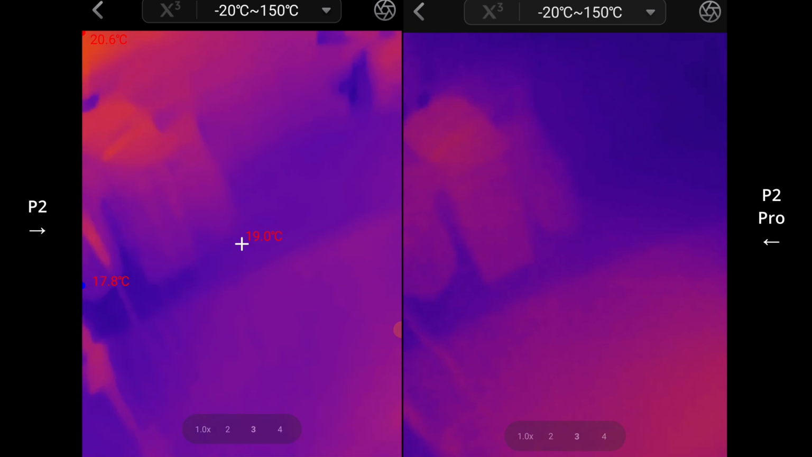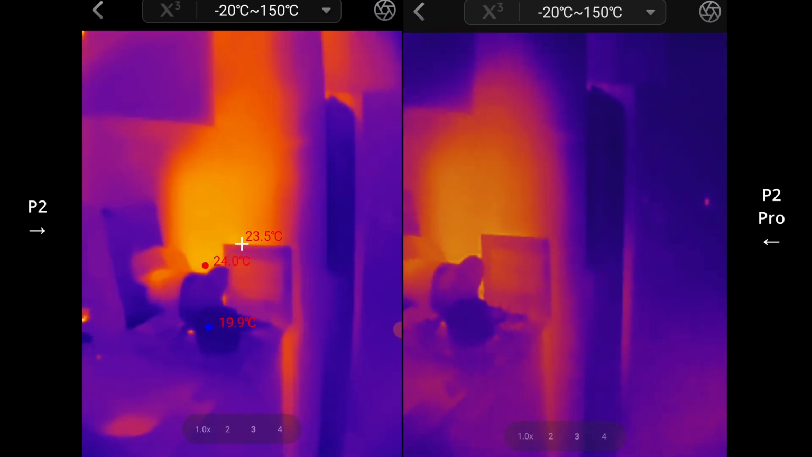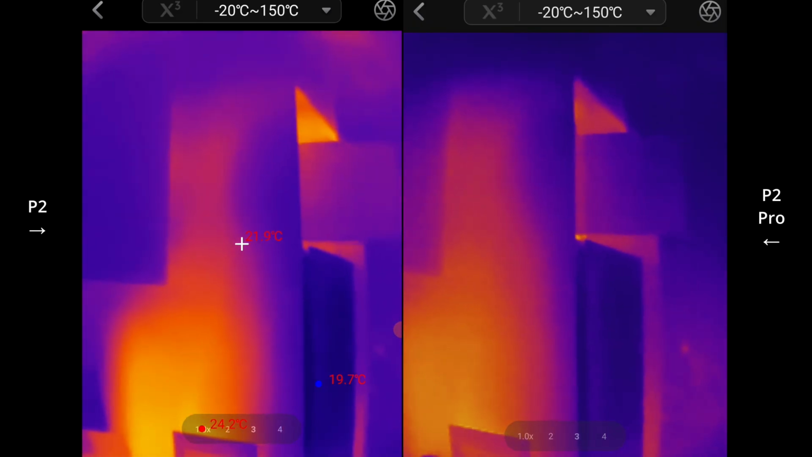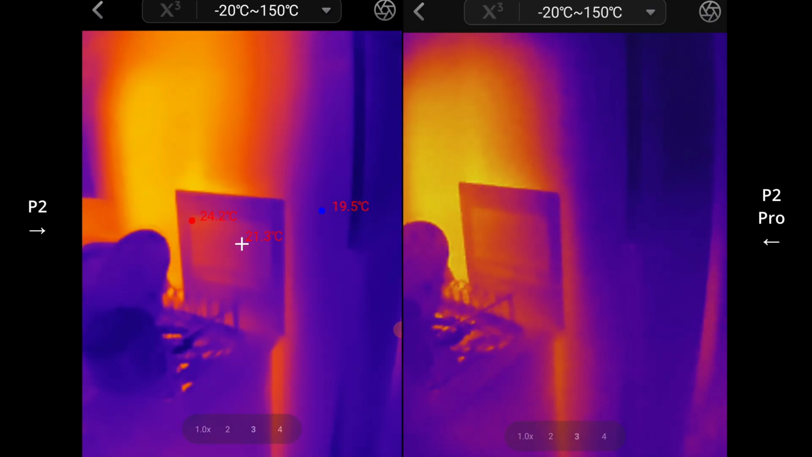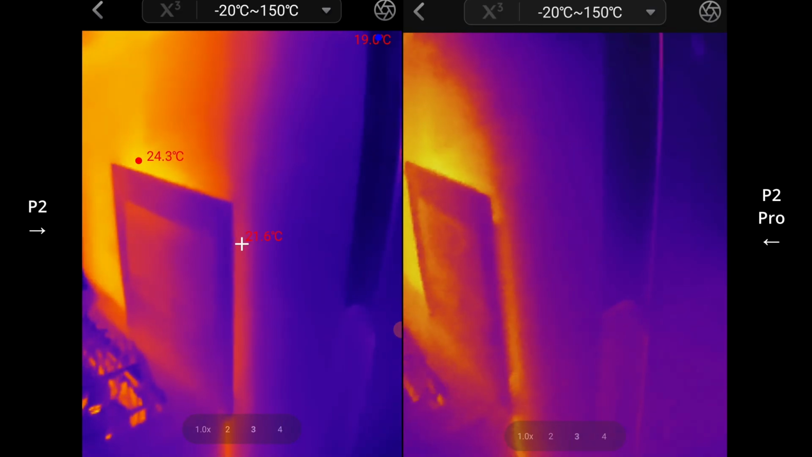Let's have a look over here. And there's my fridge. Pretty similar, really.